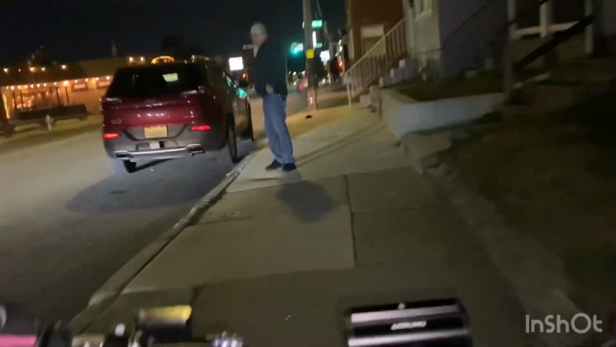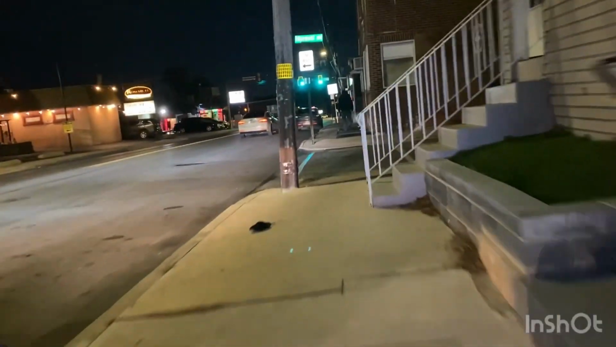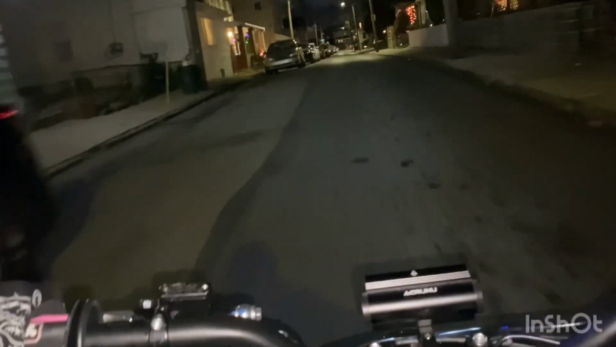Slow down. Slow down for the pedestrians. Let's go up this little block. This little side block.